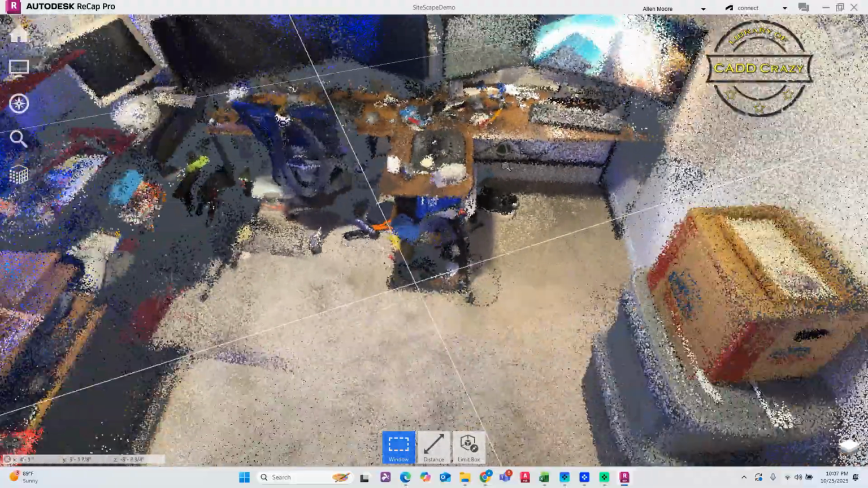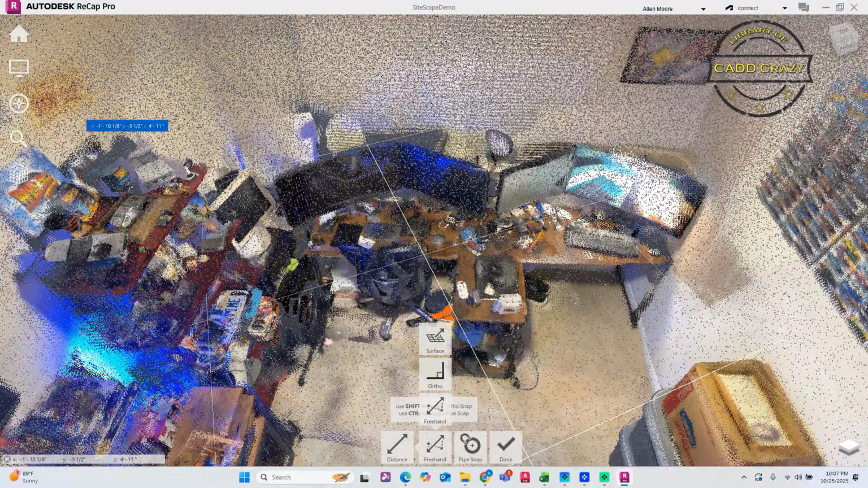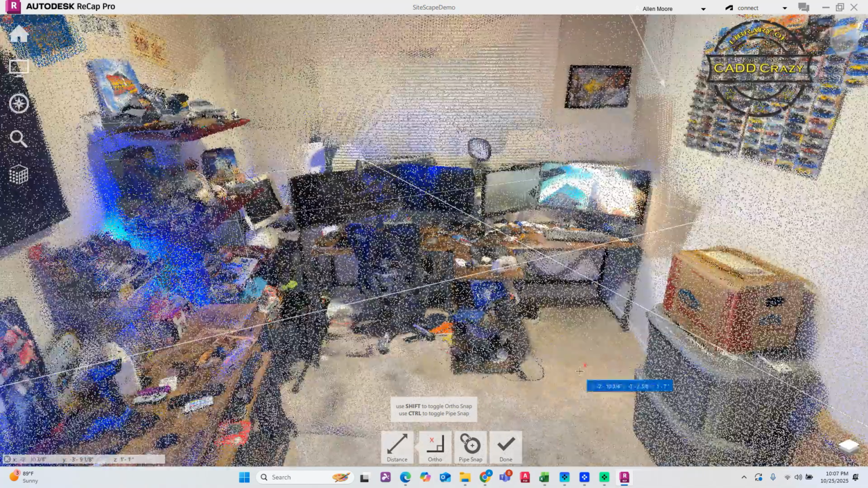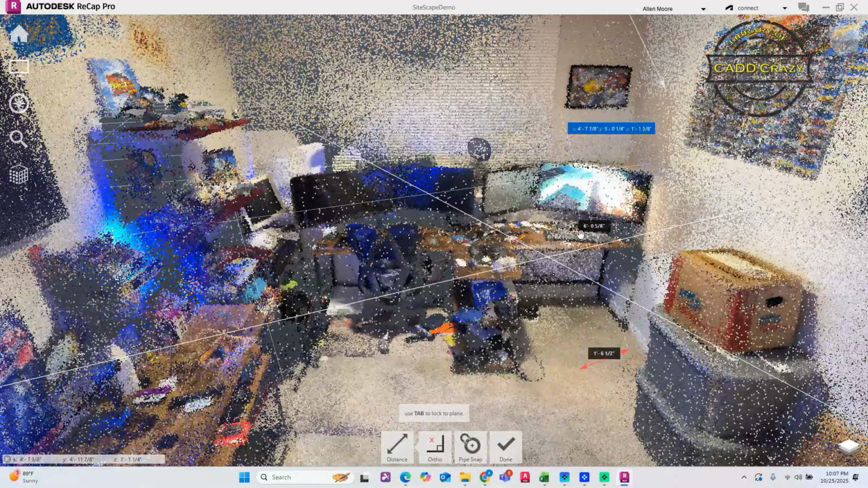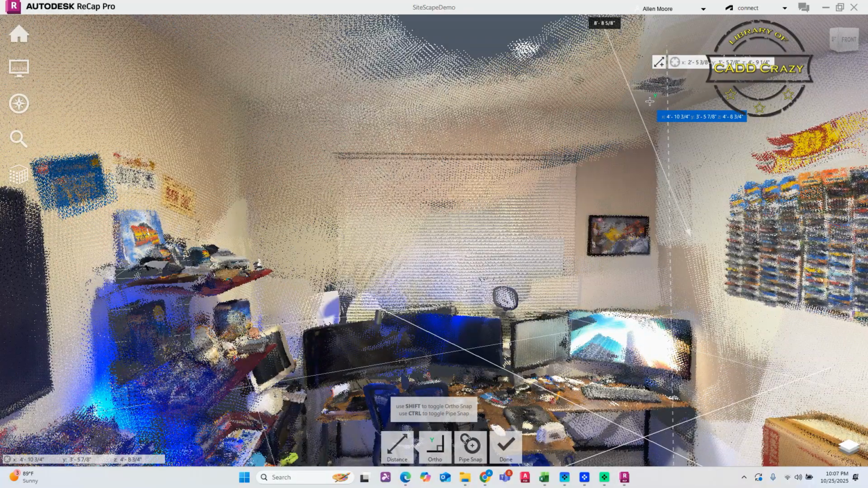We can see everything. We can pull dimensions. Go from this wall over to this wall. Okay, so we got 8 foot 8. If we wanted to do our ceiling, we're going to grab our floor, and we're going to come up, and we're going to grab our ceiling. And so, we're looking at 8 foot 10.